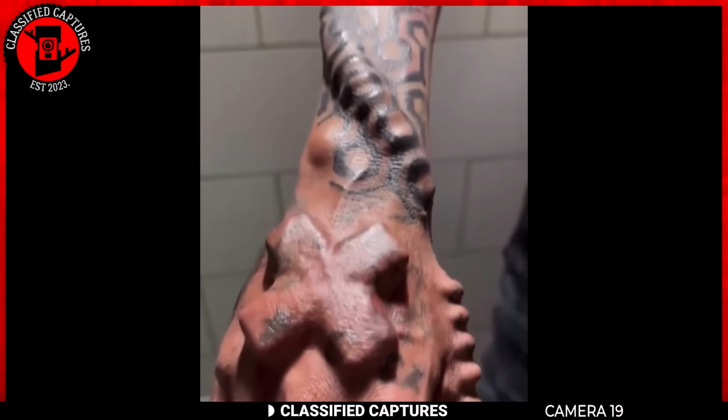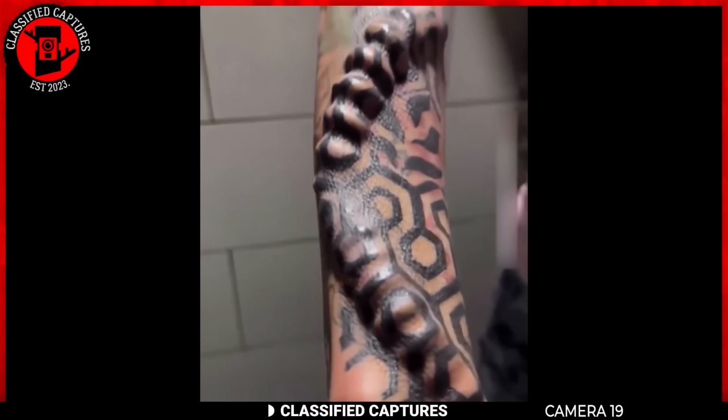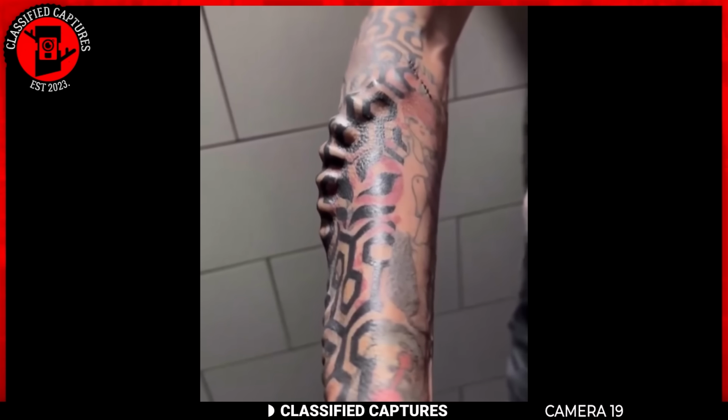Now, what do we have here? Before you scream alien or cryptid, you should know that this is someone's arm with body modification. It's insane or cool, depending on what you're into.